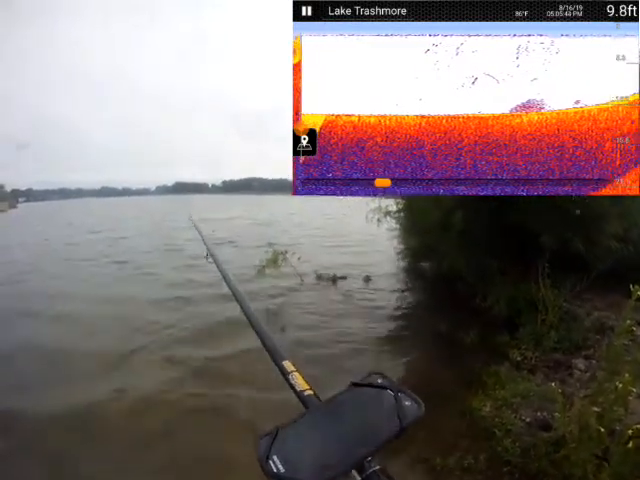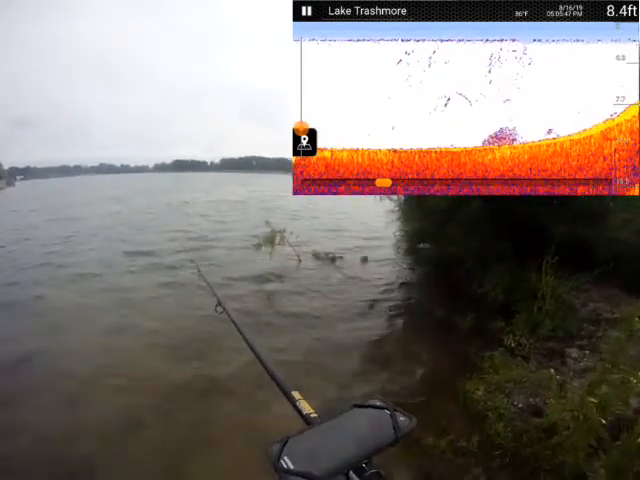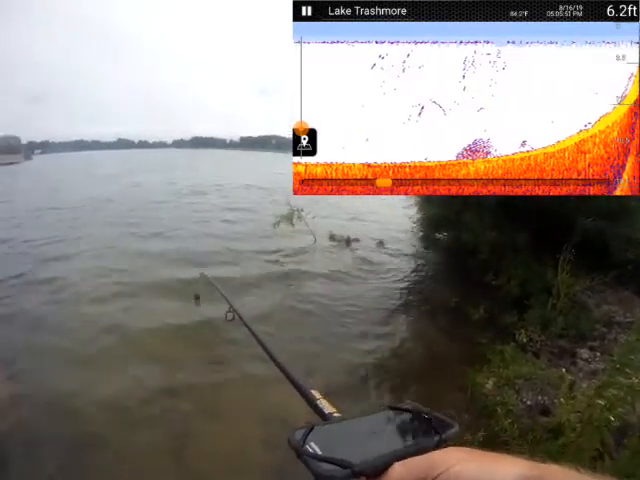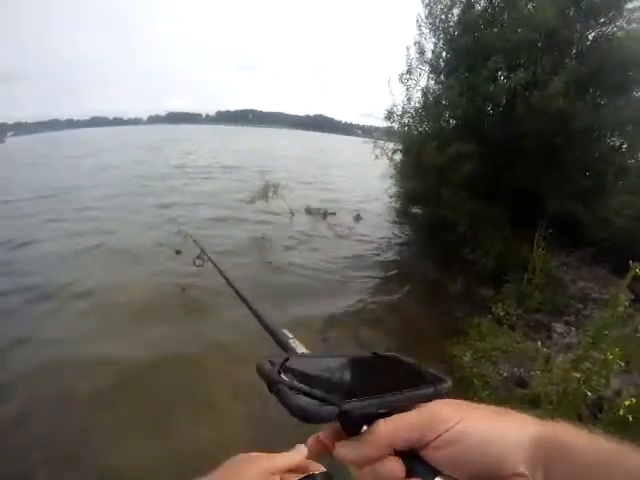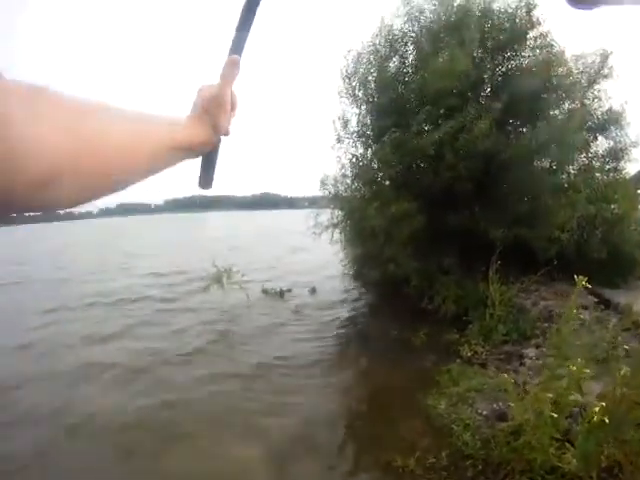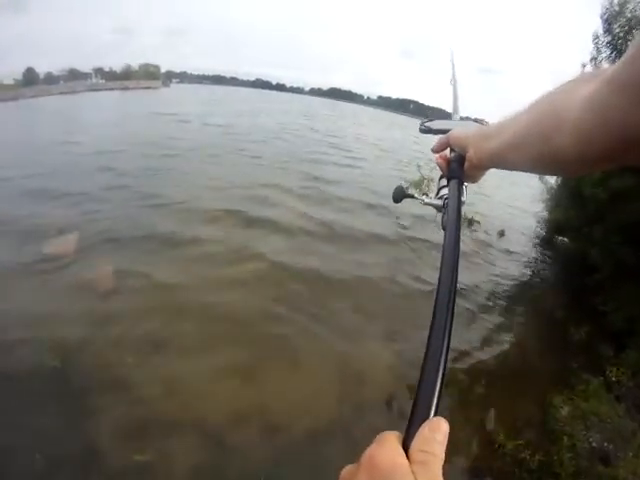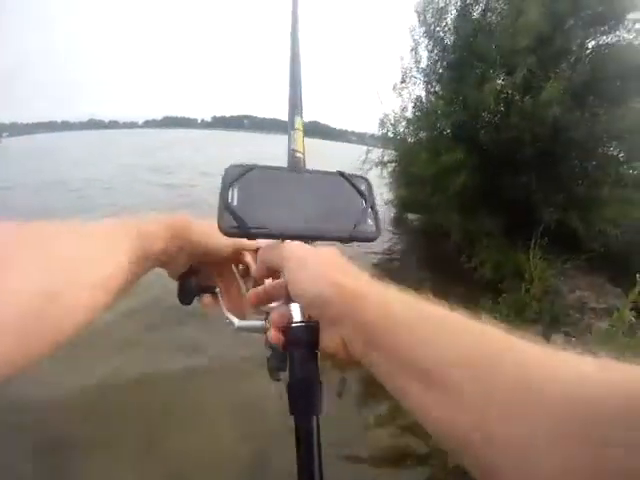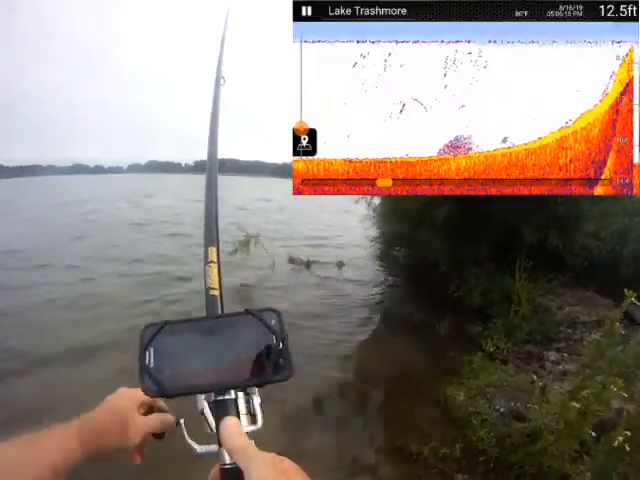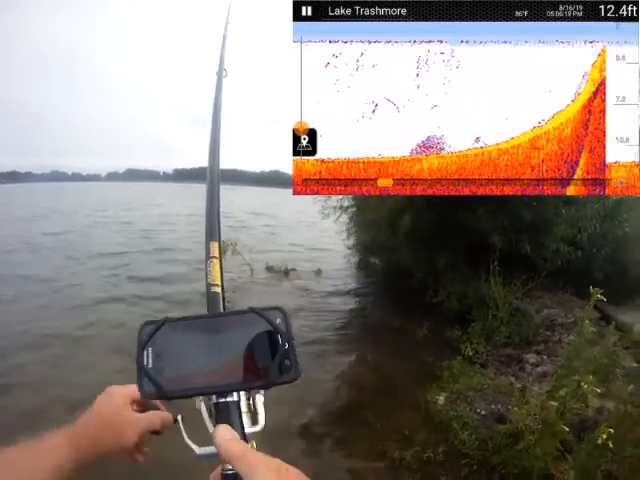I guess we'll do one more cast here, just for grins. I'm going to change spots. Alright, building is my target now. Let's whack it. Alright, last cast in this spot. 12.5 feet deep toward that brick building.